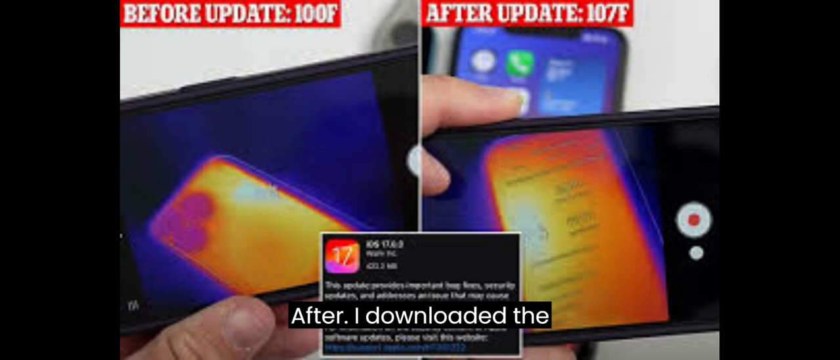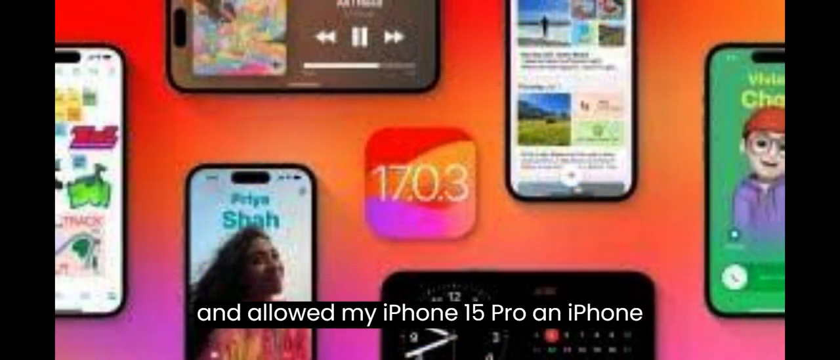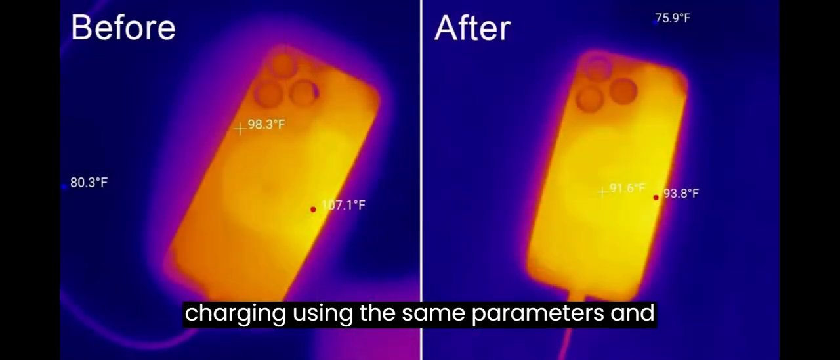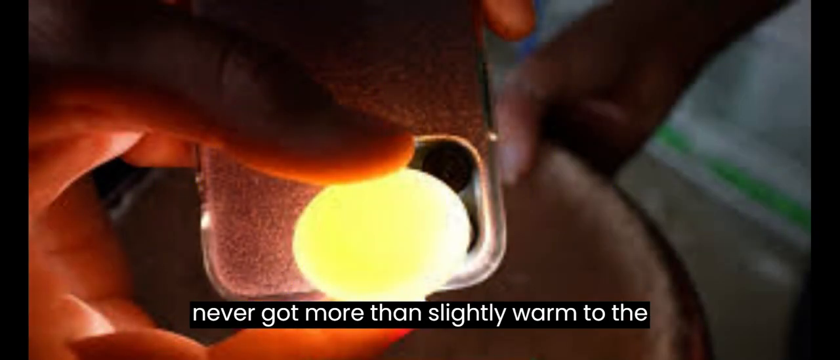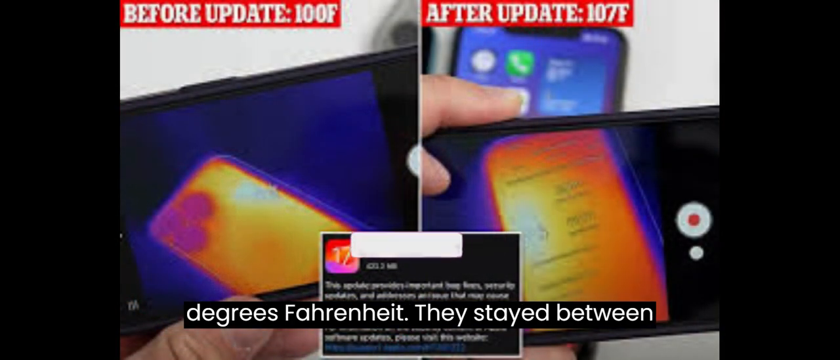After, I downloaded the iOS 17.0.3 update, and allowed my iPhone 15 Pro and iPhone 15 Pro Max testing units to drain their power, and then plugged them in for fast charging using the same parameters and the same equipment in the same location as my earlier tests. This time they never got more than slightly warm to the touch, and they didn't get above 93.8 degrees Fahrenheit.